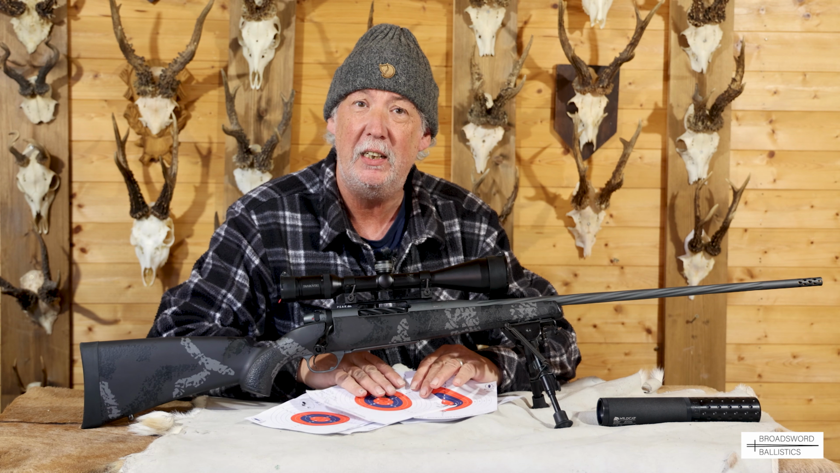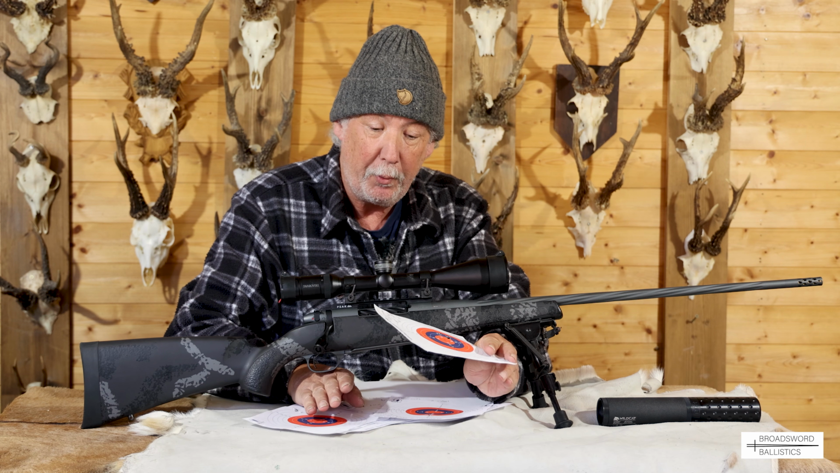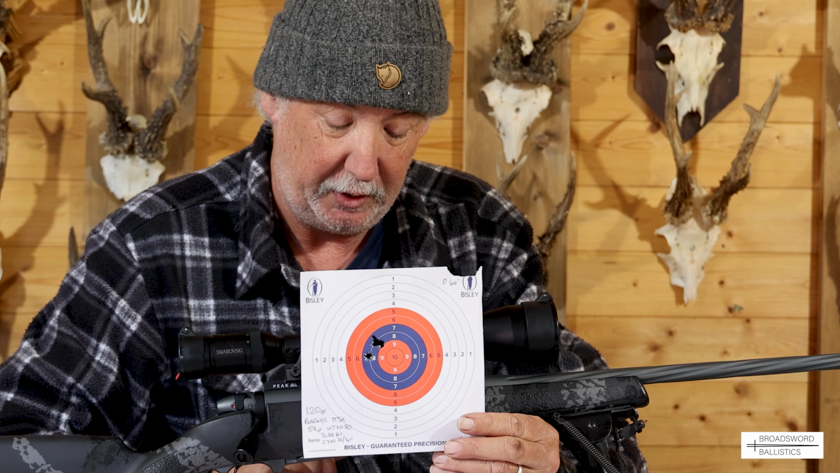So I thought we'd do a couple of reloads as well. I had a friend, Dave, and he had some 280 Ackley dies, so I thought we'd load up. First up, I thought we'd go a little bit low on the bullet weight, and that's a 120 grain Barnes TTSX, loaded with 58 grains of Vihtavuori N150 powder, and that gave a velocity of 3,188 feet per second for 2,709 foot-pounds of energy, and resulted in a half MOA group at 100 yards.